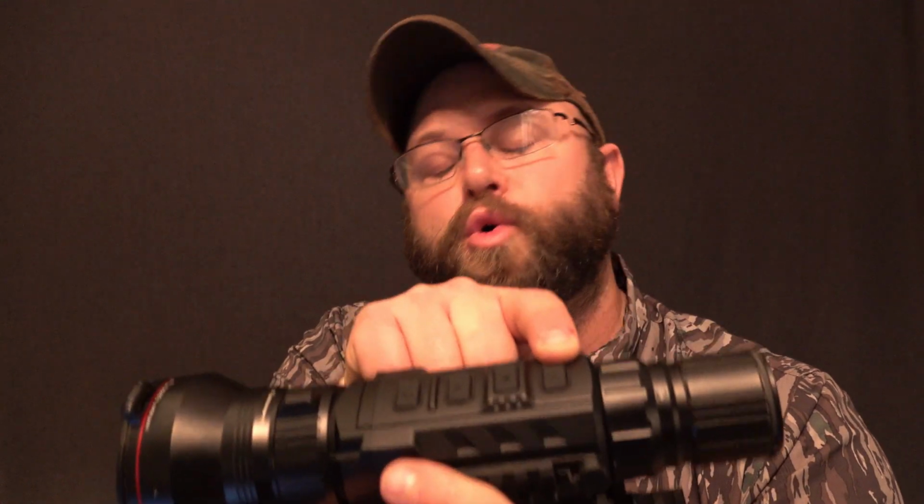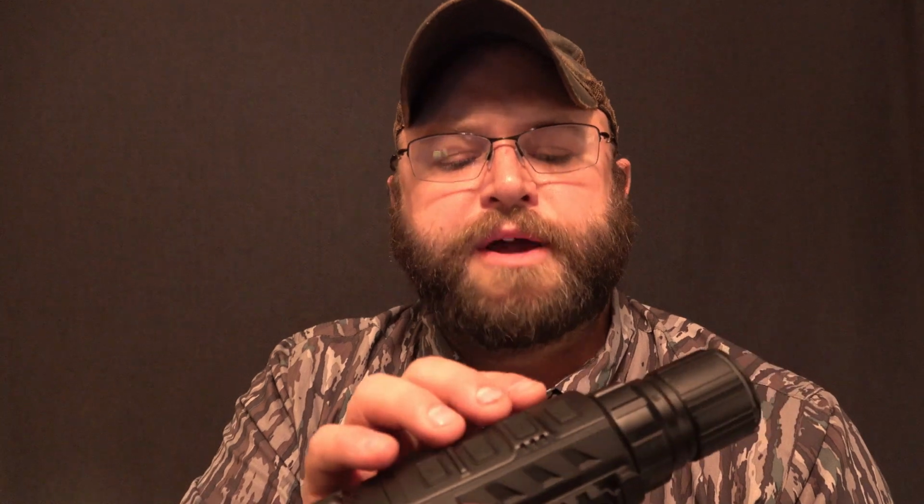And then the button on the back side is going to be how you toggle between or take picture or video, and then the very front button is going to be the one where you turn it on, put it in standby mode. But I'm not going to go through what all of the buttons do in depth, but all of the quick, easy things that you're going to want to do from the actual shooting position, you can do with these buttons.